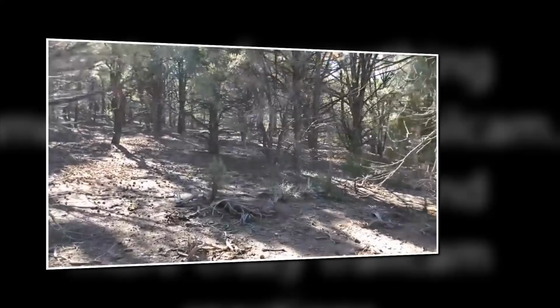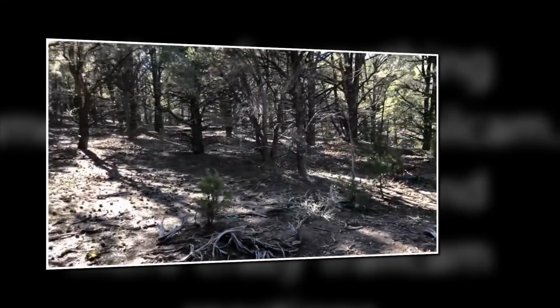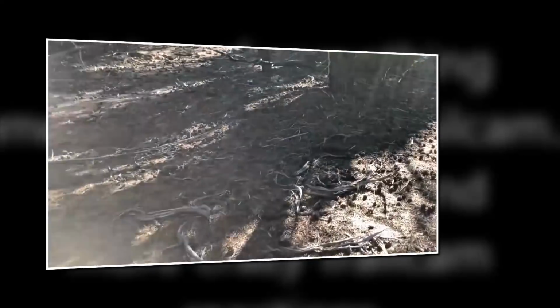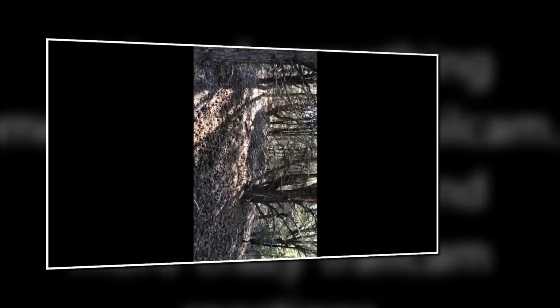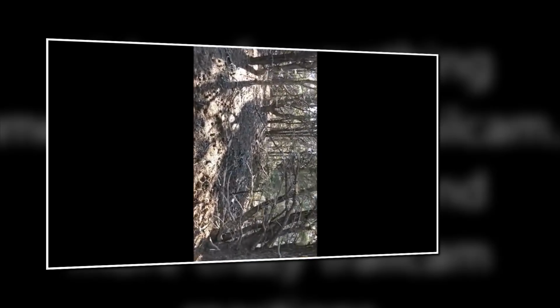I don't know which trees it's on. There's the. Look at that. That lean-to. Holy shit. The hell?